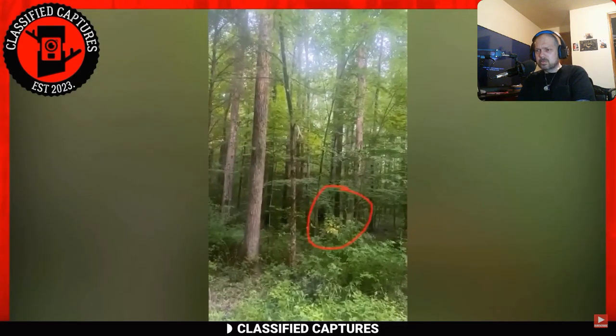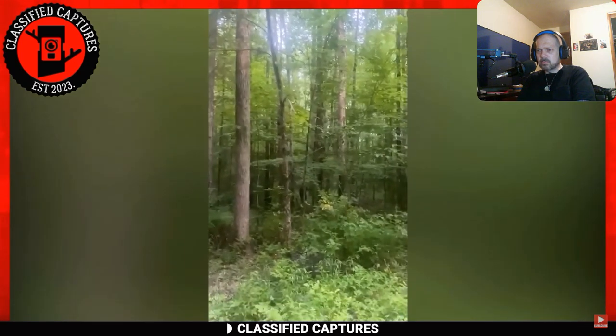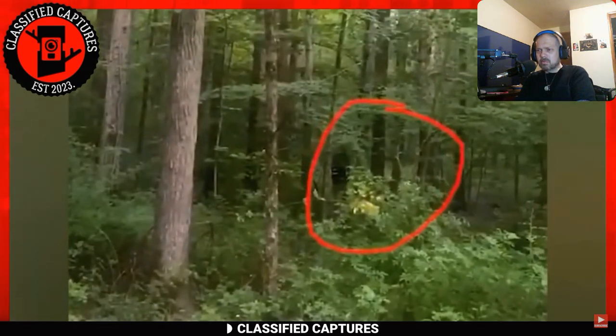Typically, when Bigfoots are spotted, they flee immediately. However, this particular Bigfoot didn't even try to run. It waved at her. He's just standing there and raises his arm.